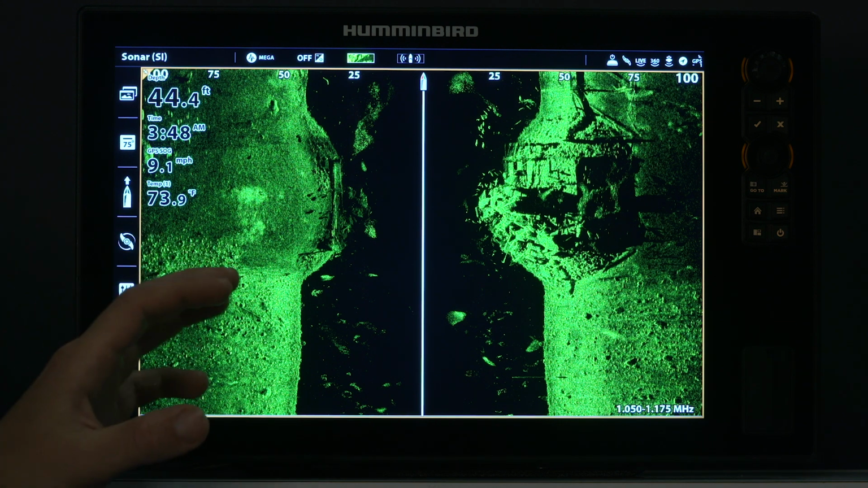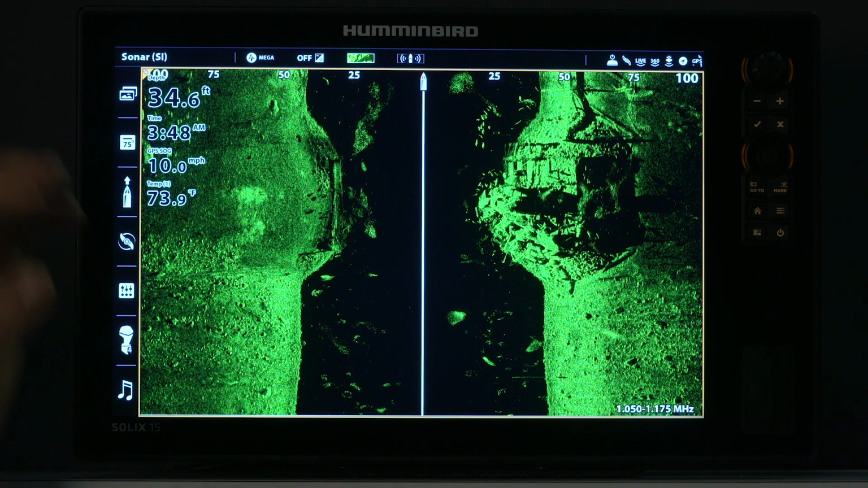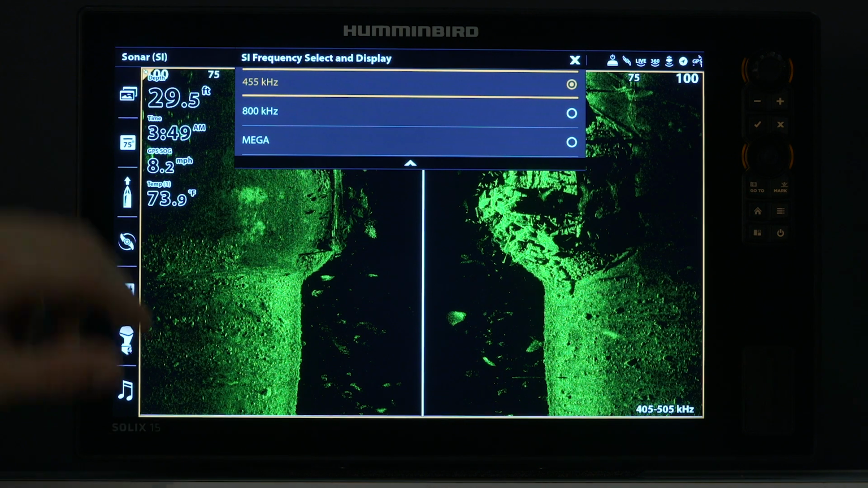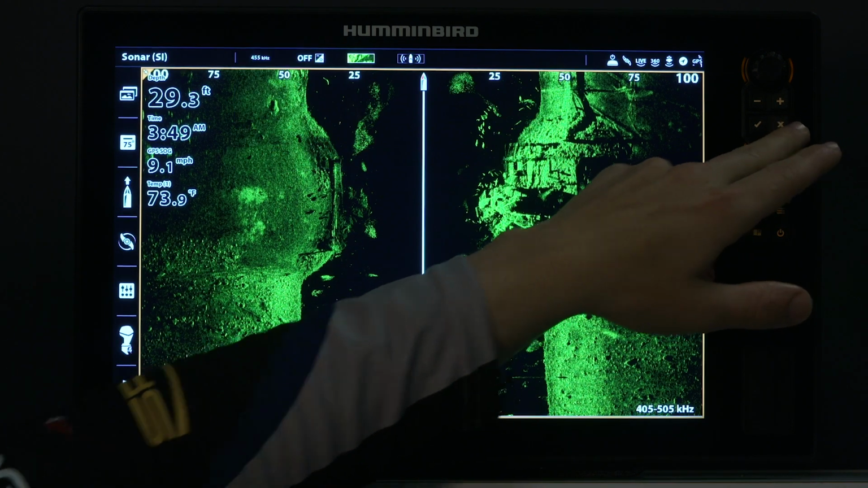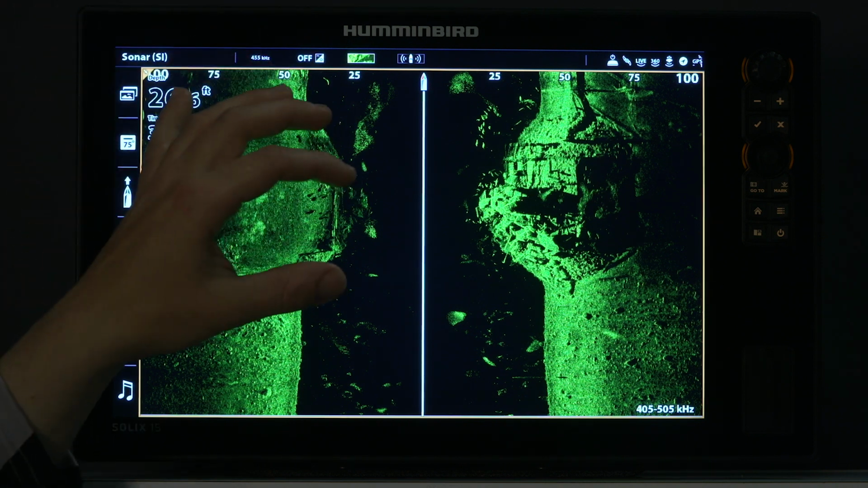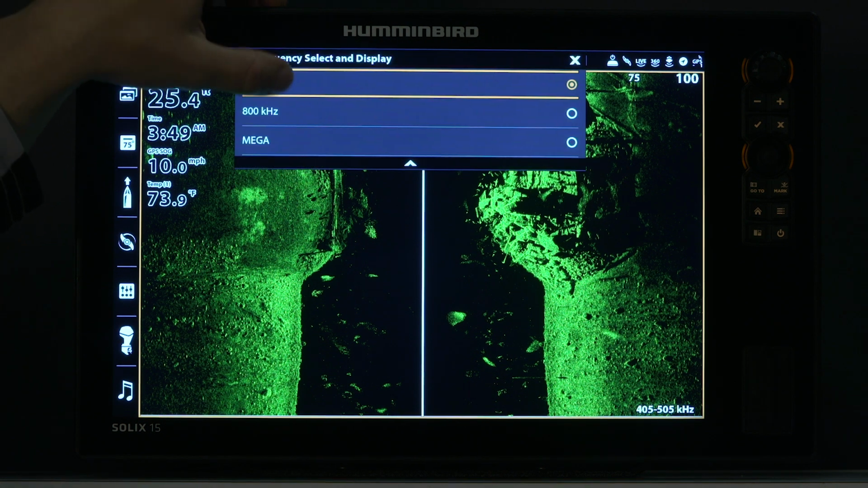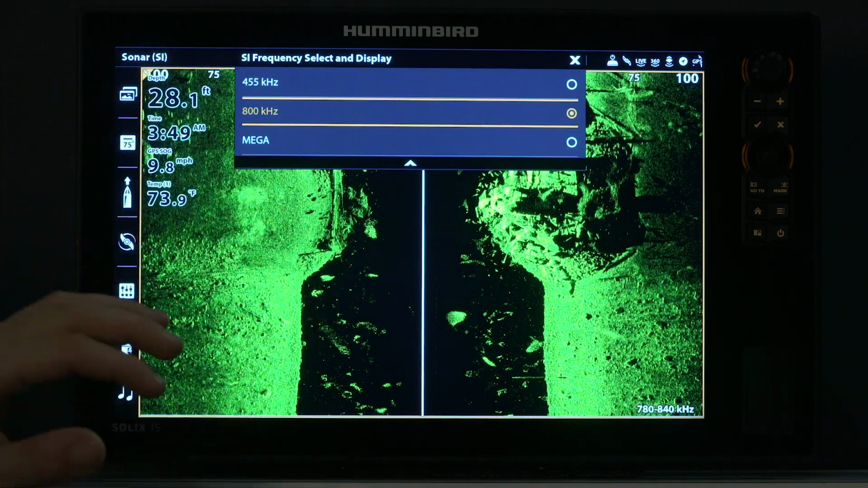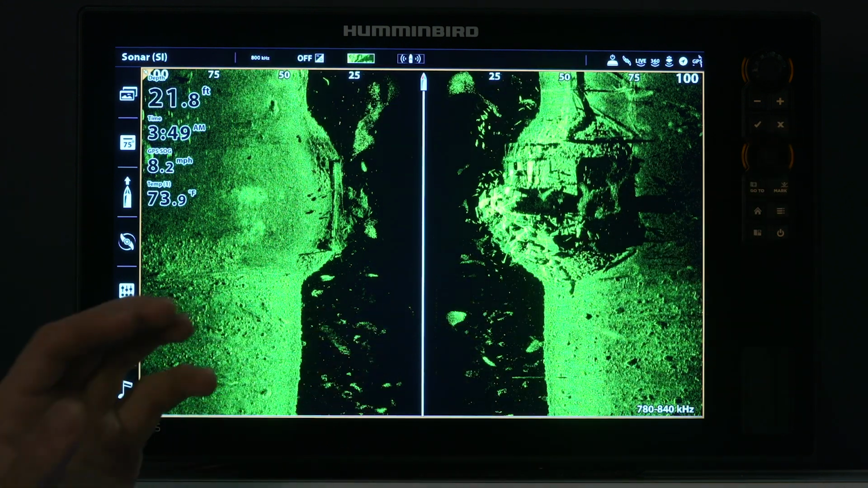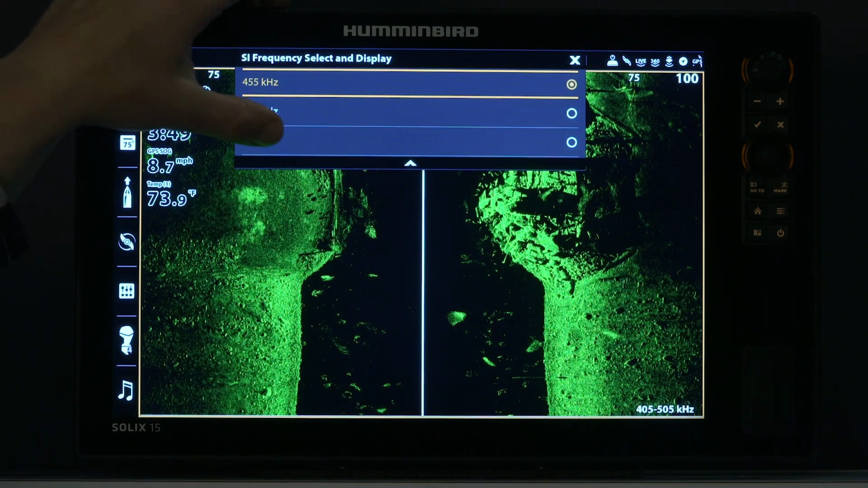The time where I would change this is, and this is a very specific situation, I might be in shallow water with soft bottom. I'll actually go to a 455, and you'll notice it gets darker. But when you're in that really shallow, soft bottom, you'll be able to pick out things that you might miss on mega imaging. And for me, the 800 is a little bit of an in-between of that, so you're gonna get more of a return in that softer bottom in shallow water than mega, but it's not something that's in my everyday arsenal. For me, it's really between 455 and mega.